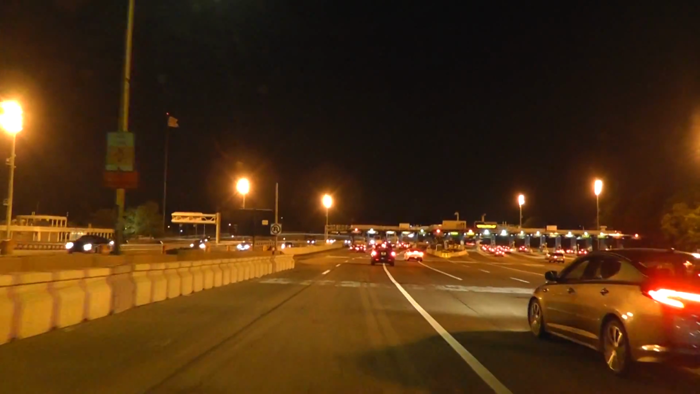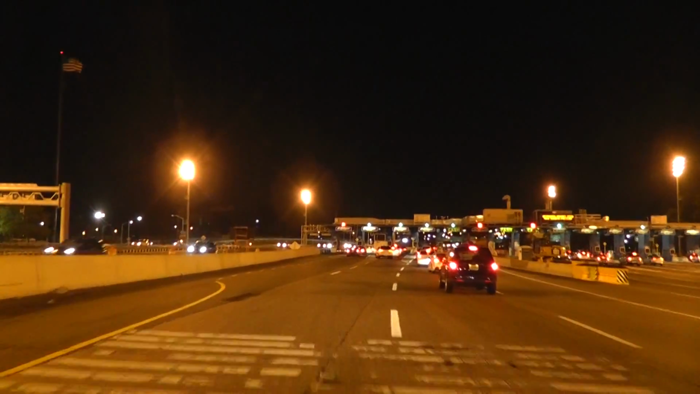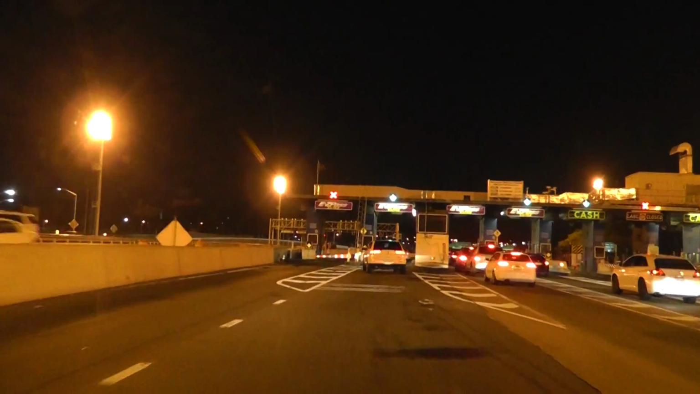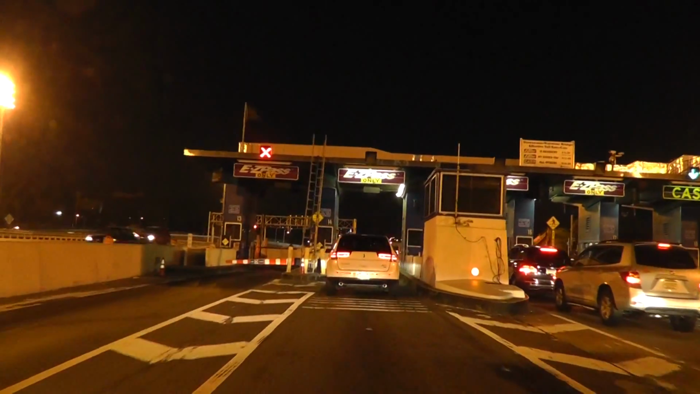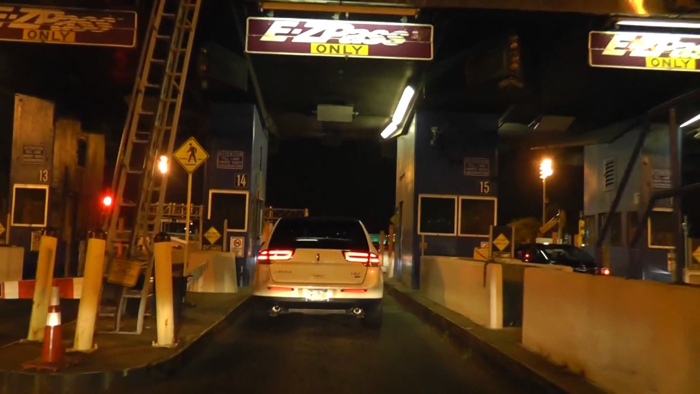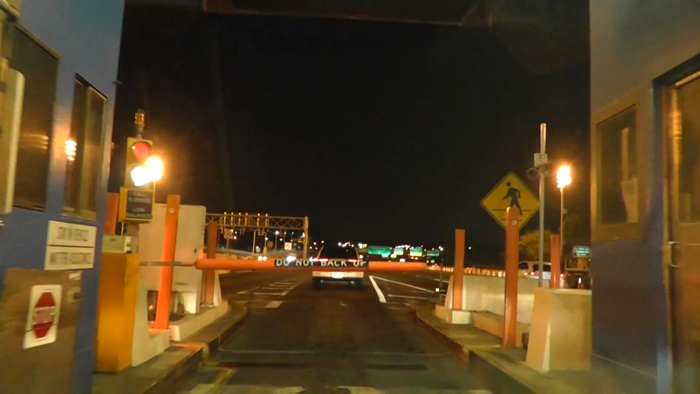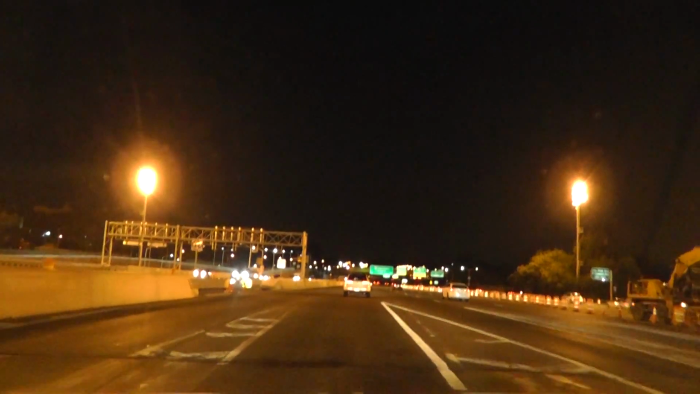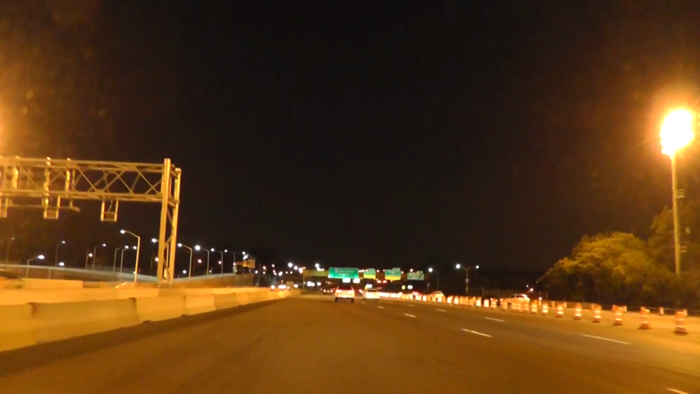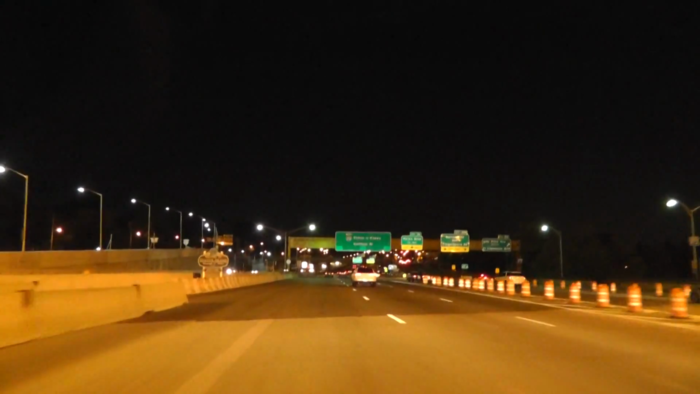Because I'm pretty much confident of my driving, but what are you gonna do with other people? I suddenly stopped too because the traffic in front of me stopped, but I was just hoping that nobody behind me rear-ends me again, like what happened recently in this area, which will be a video, or maybe the video will be already up about that.